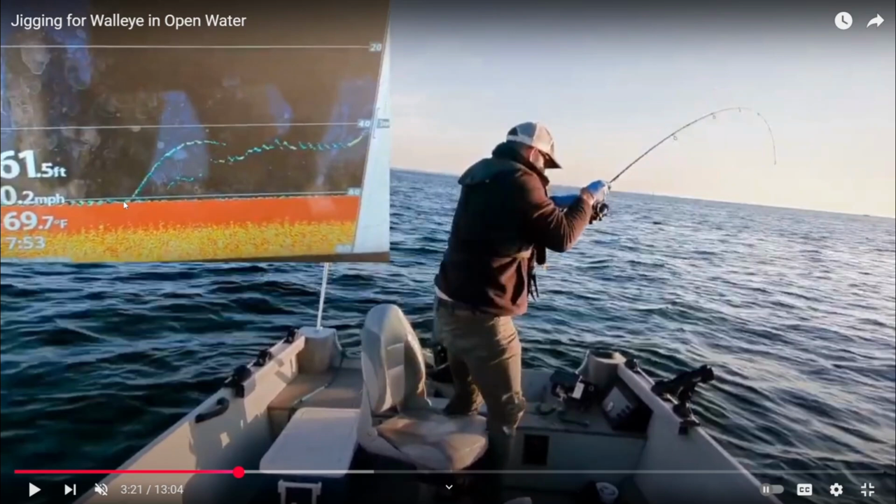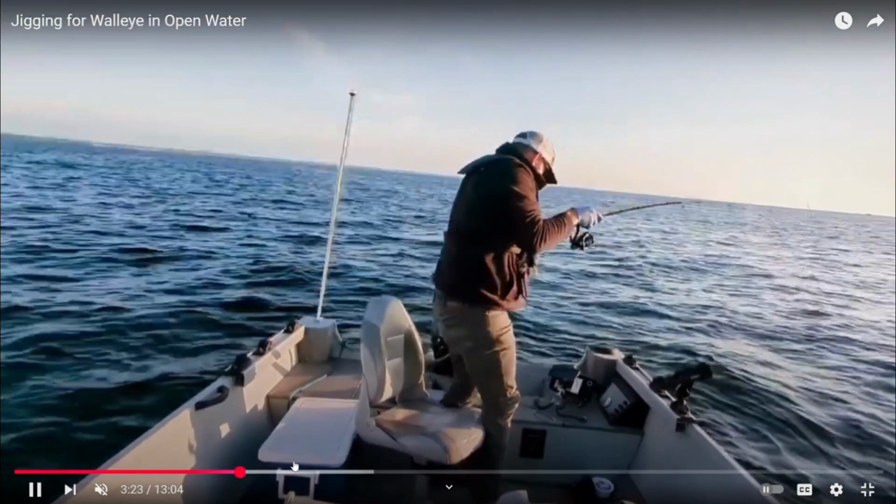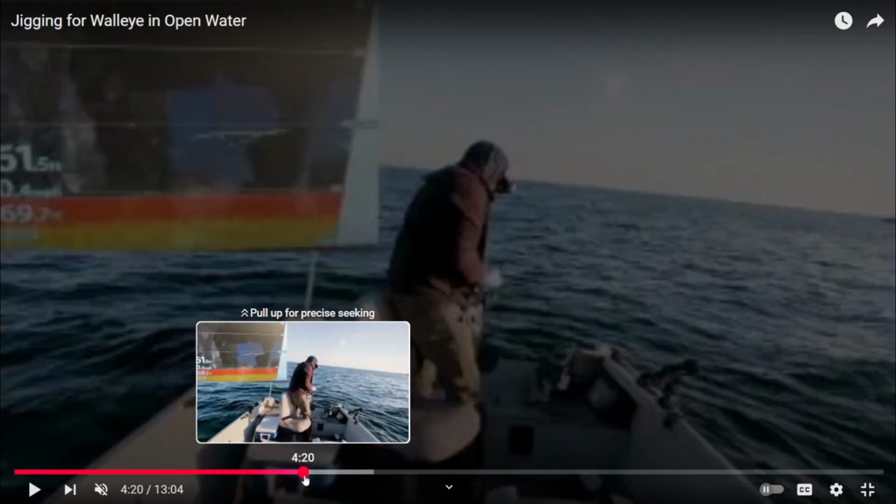So that's what happened here. I was jigging off of the bottom, and all of a sudden, whoop, spooked a fish. It came up, so I brought my lure up as fast as I could, started jigging around that same area where the fish stopped, and hoped that it was still around, and lo and behold, it was. So let's go to the next clip.